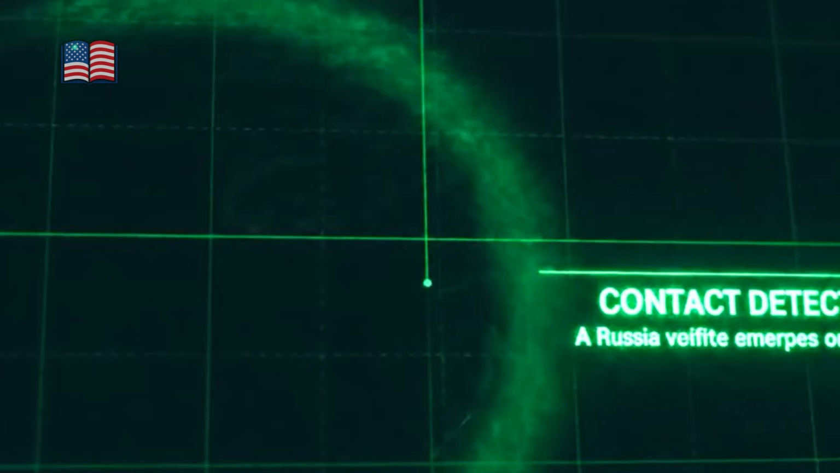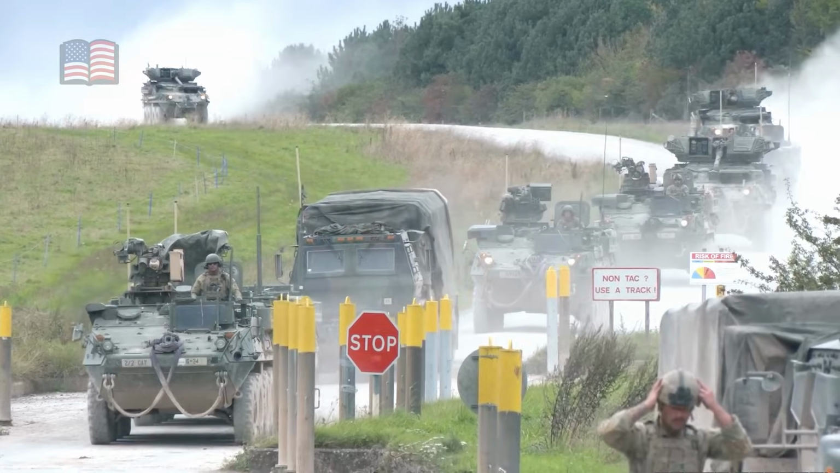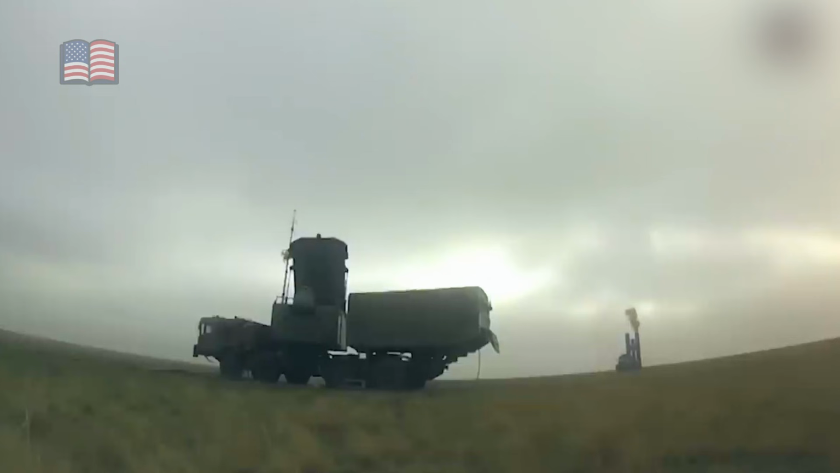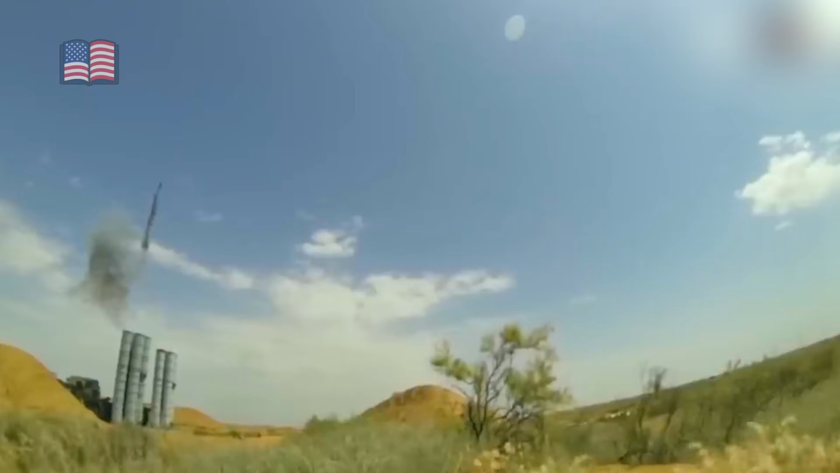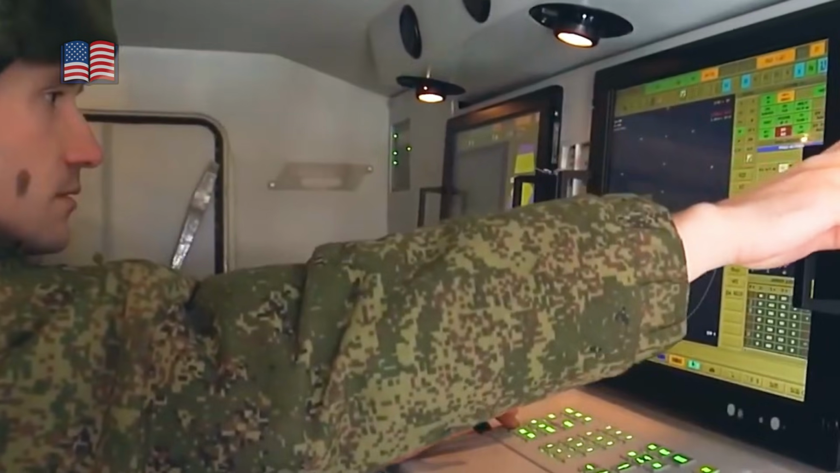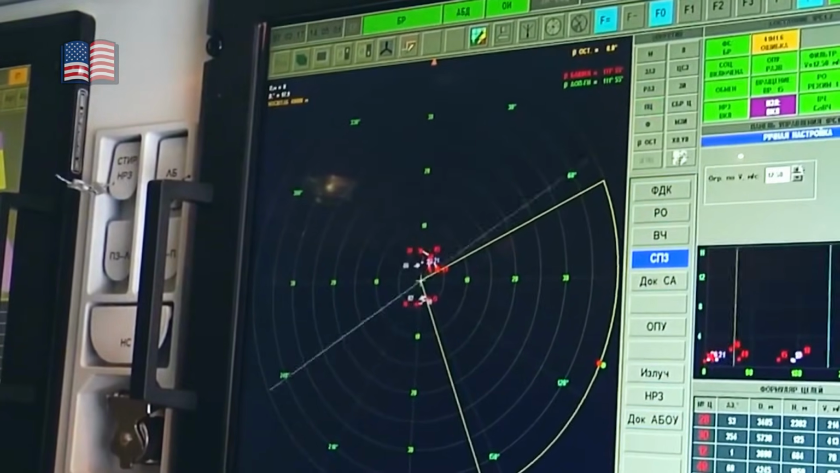resisting the temptation to fire early, even though the missile could theoretically reach farther. Accuracy degrades outside the optimal envelope, and this was not a shot to gamble. Every second of waiting increased risk, but every second also improved the probability of a clean hit. Below, the landing craft maintained speed and heading, unaware of the calculus unfolding above it. To the troops on deck, the night still felt ordinary enough for cigarettes and casual movement.